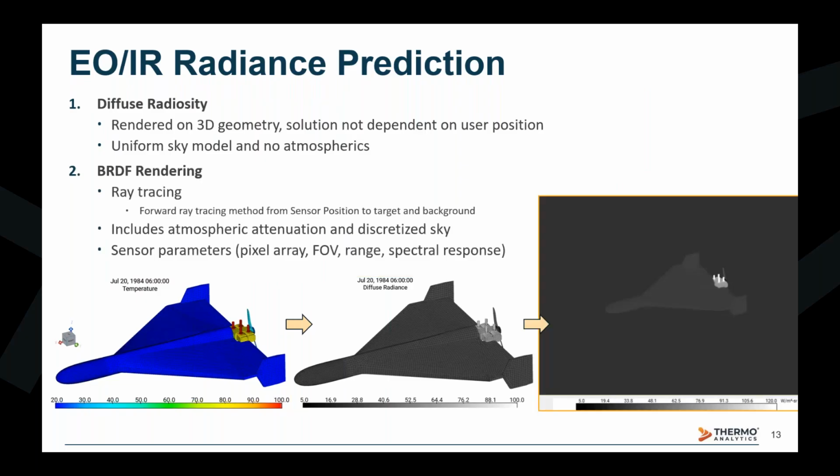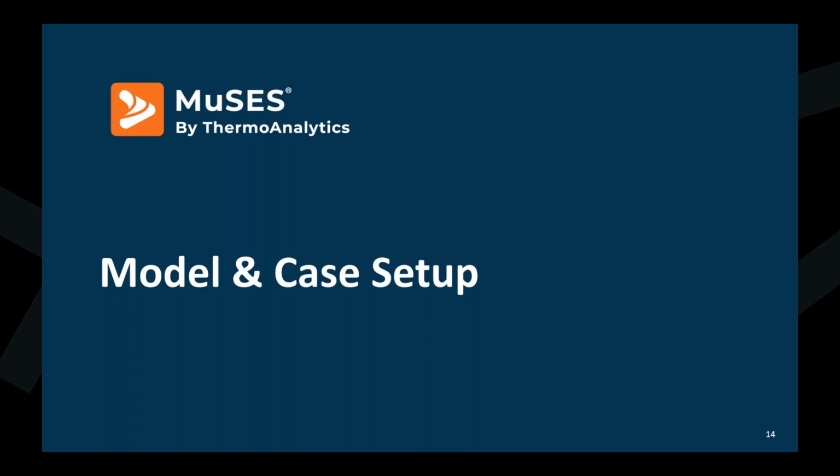If these additional effects are desired, though, your target is very reflective, or if you're generating a data set like we are in our case, then a BRDF rendering can be calculated to include the effects as well as capture the use of a specific sensor by specifying things like field of view, spectral response, range, and a few other parameters. This highlights the typical workflow to get a high fidelity rendering, starting from the thermal solution to the diffuse radiance prediction to the BRDF rendering.